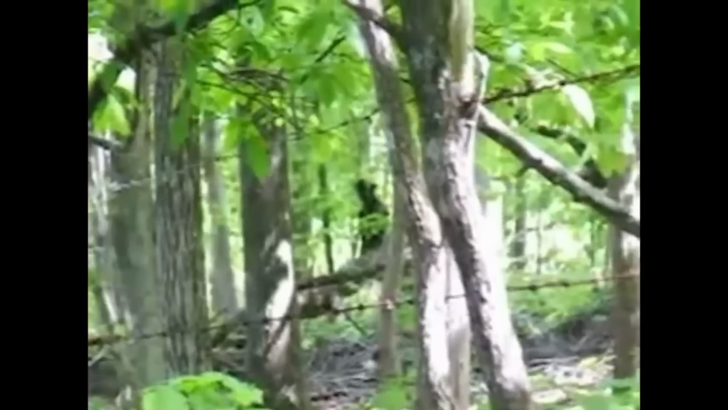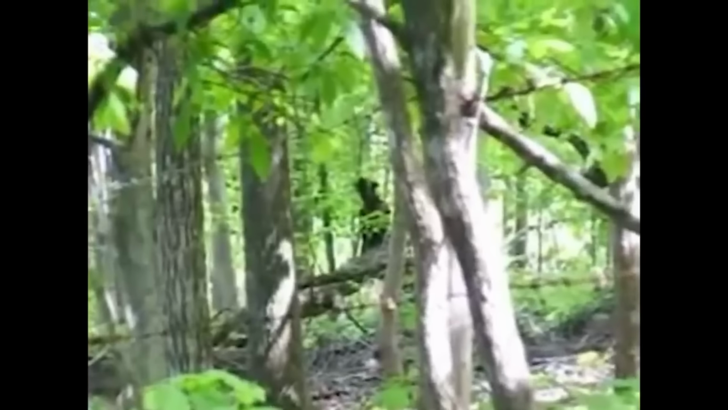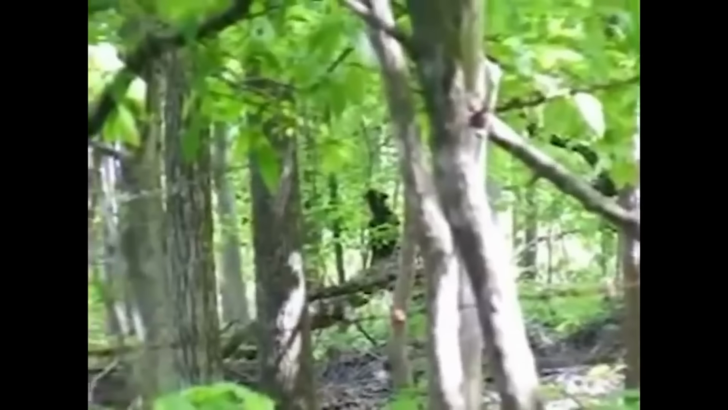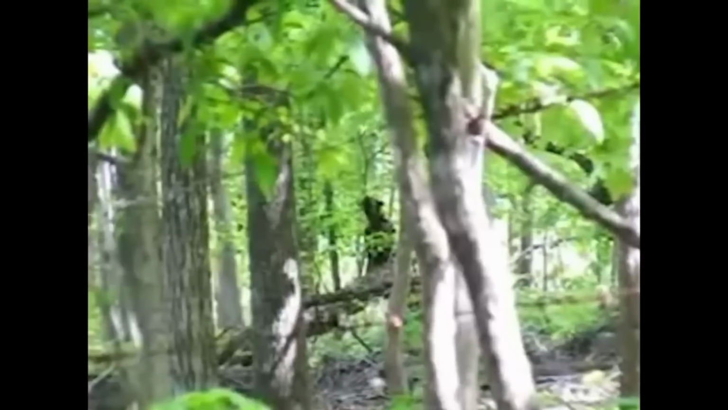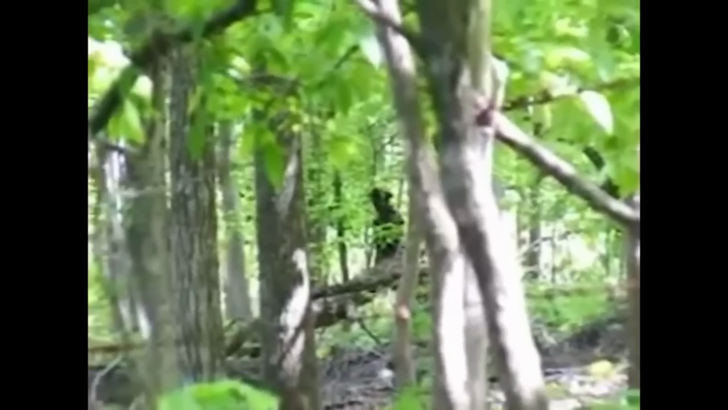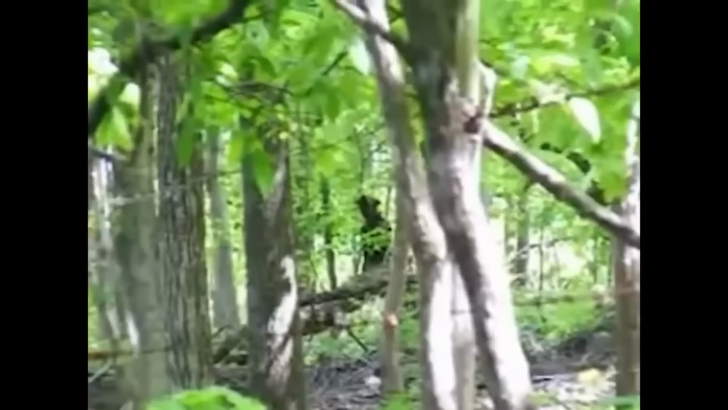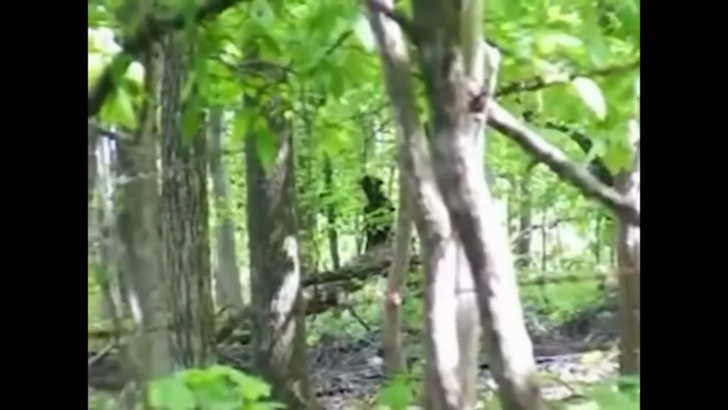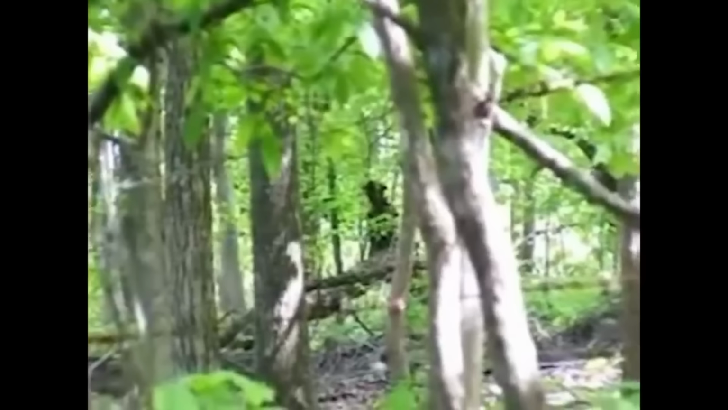The entire 1 minute and 27-second clip captures this creature just staring at the camera without any movement. The creature's motionless demeanor led me to speculate that it could be the remains of a burned tree, taking on this peculiar humanoid shape. What are your thoughts on this?